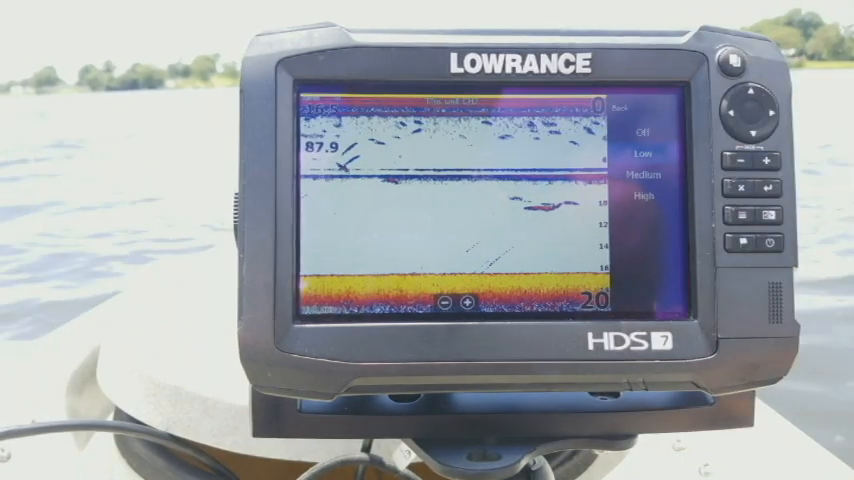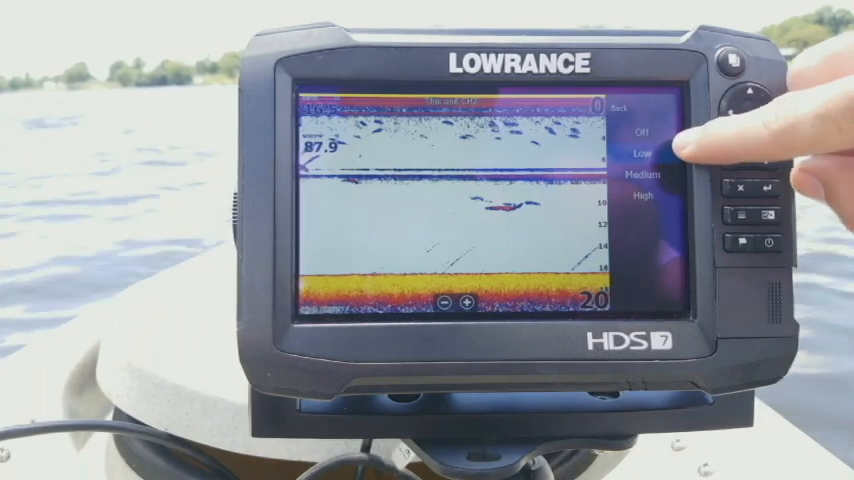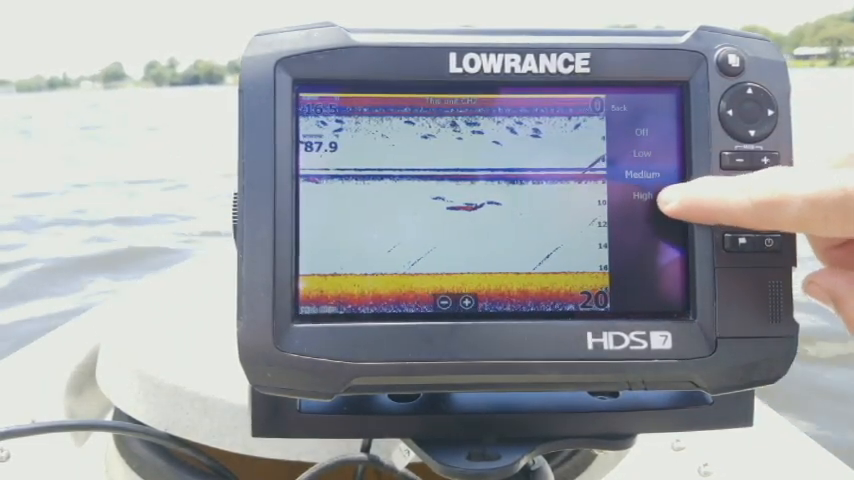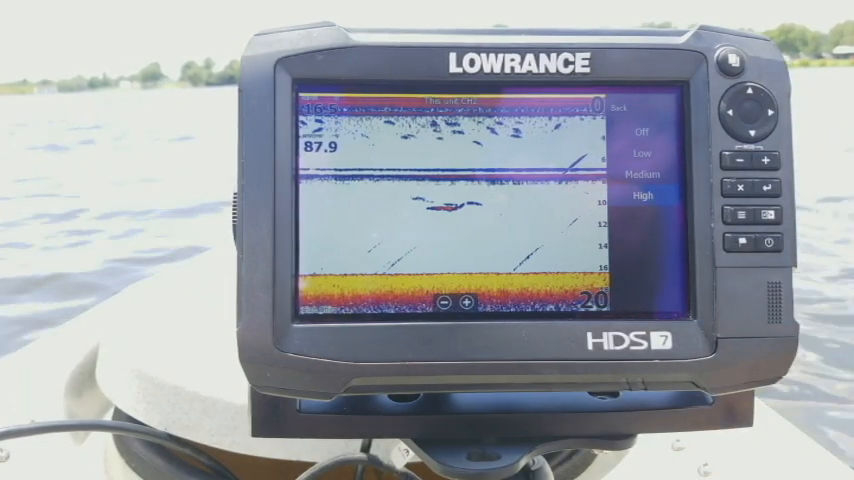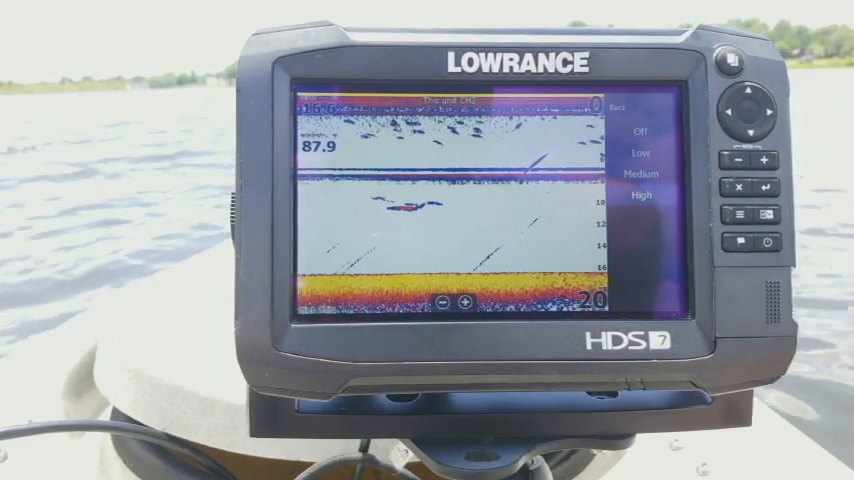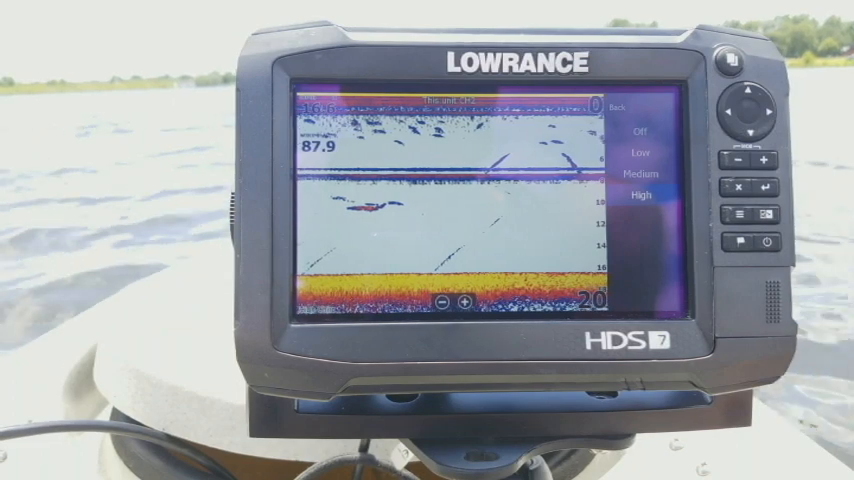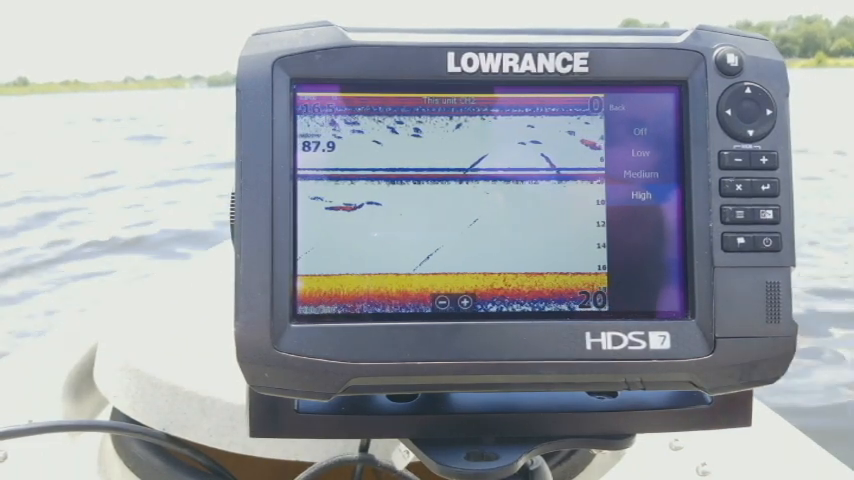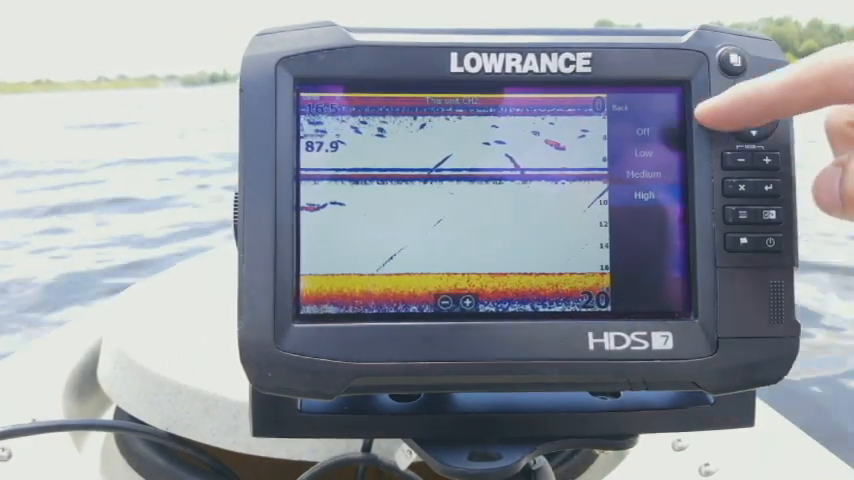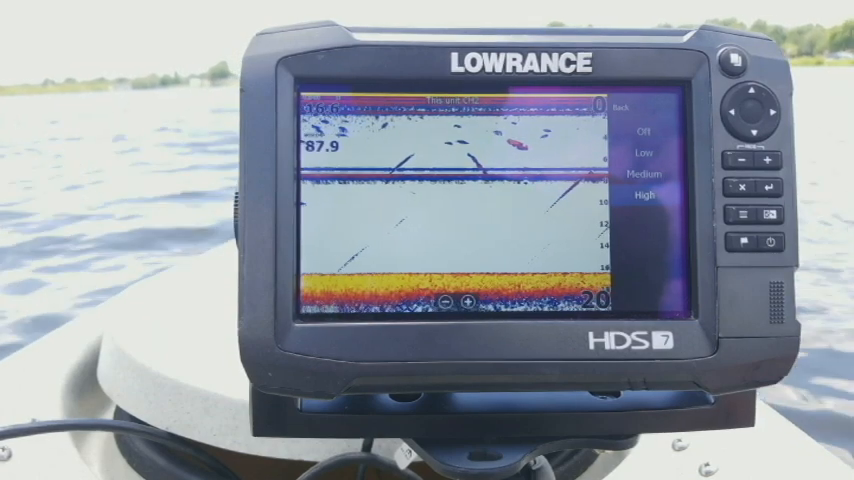The first one is going to be your noise rejection. Now the unit is going to default itself to low. I usually recommend leaving it on low. You can go up and increase, but these are filters, which means that the higher you go, the more it's going to filter off of your screen. Your noise rejection is really meant more for if, let's say, you have more than one unit on the boat broadcasting sonar. You can get crosstalk between the signals, and you'll start getting vertical lines on the screen. You can go through and increase your noise rejection to help filter those out.